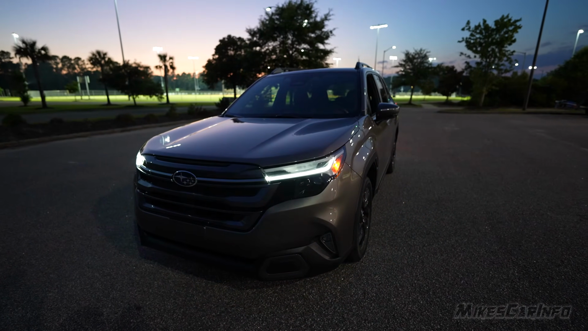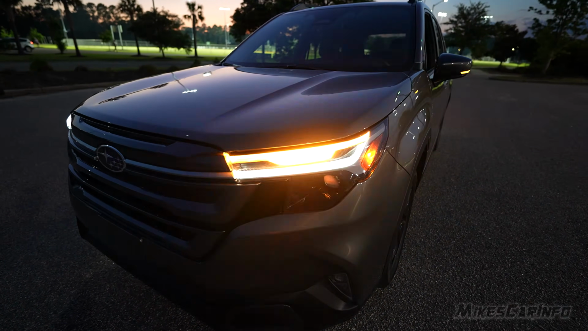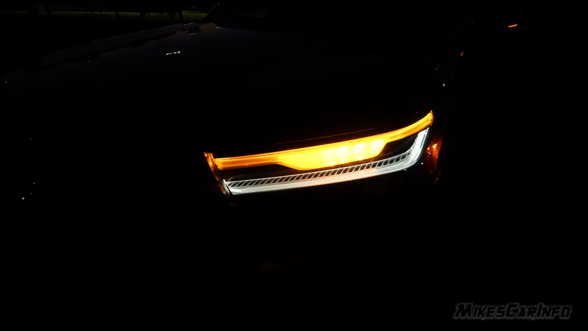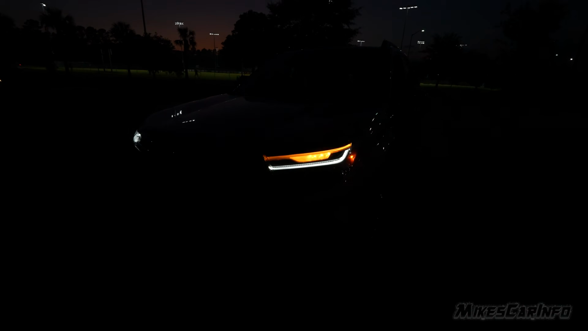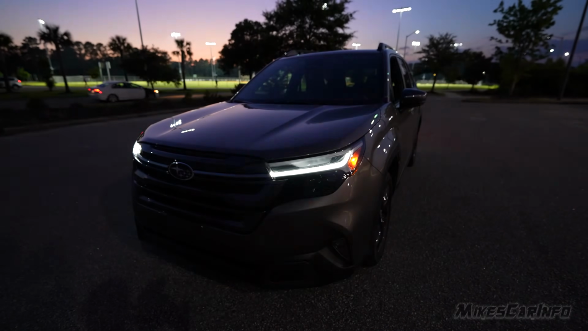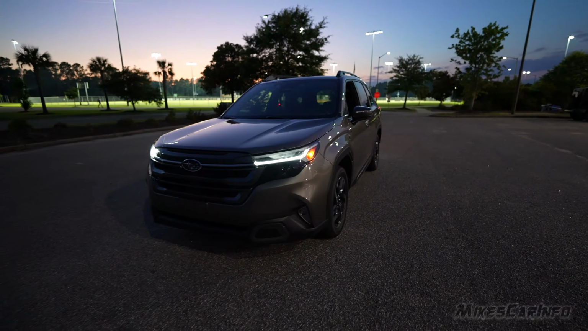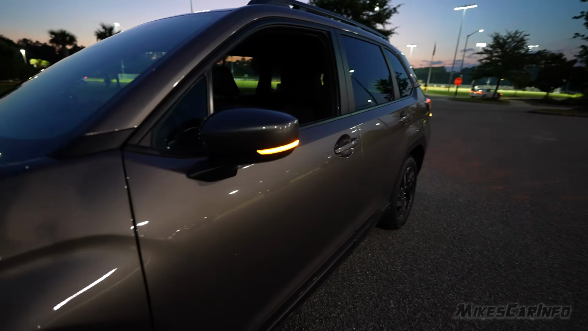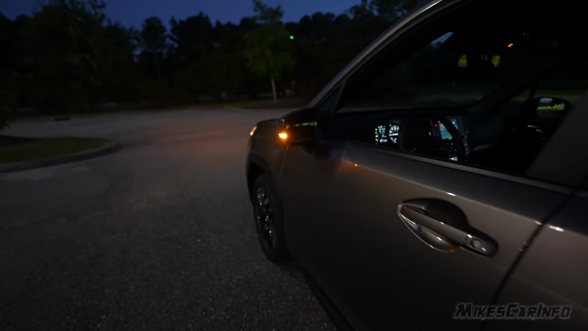The turn signal here on the front basically takes that top portion of that white light, turns it amber and flashes it. So it's not overly bright. It's bright enough to where you can see, but it's not ridiculously bright like some vehicles. It looks pretty good. It's large, you can see it good from a distance. There's also an amber side marker here on the side mirror. It's visible from the front, the side, and the back.